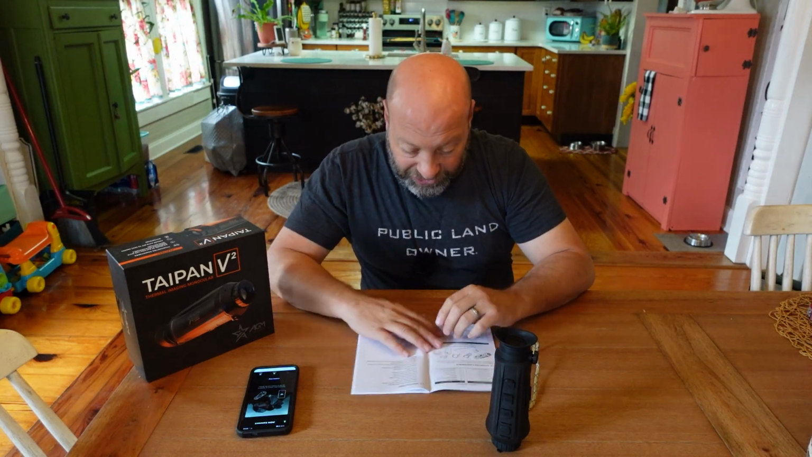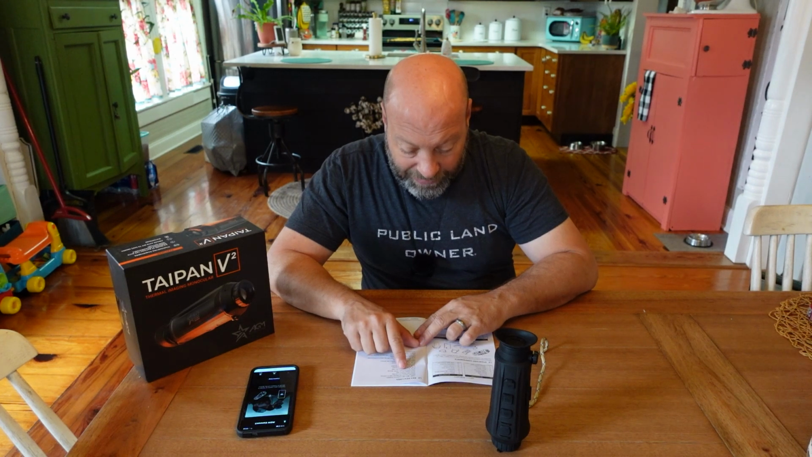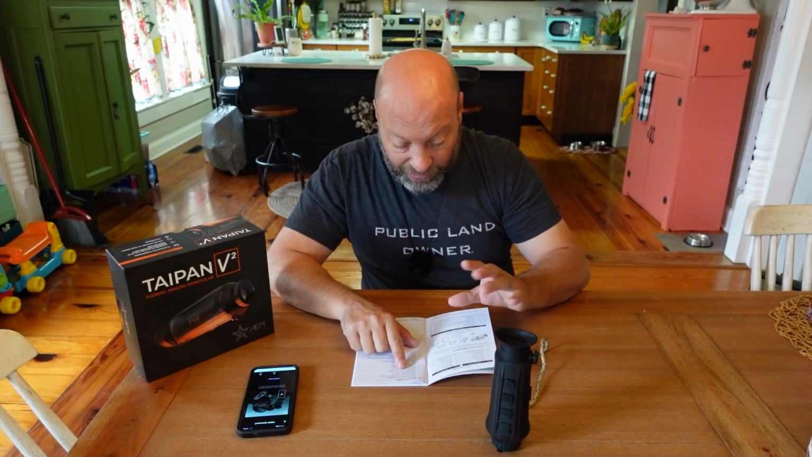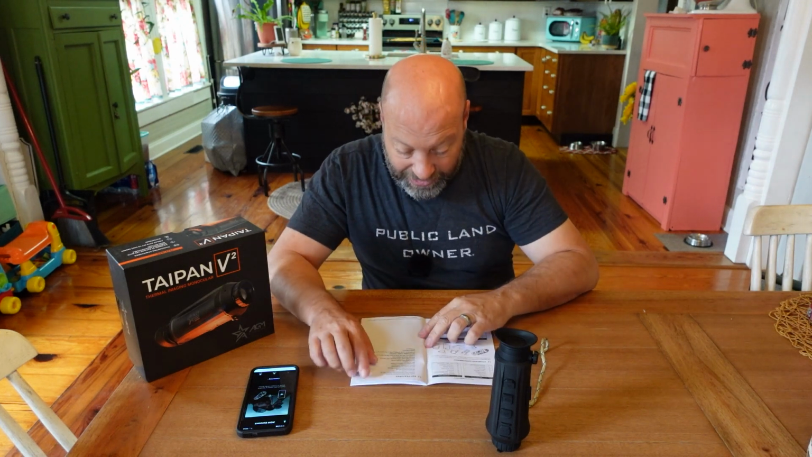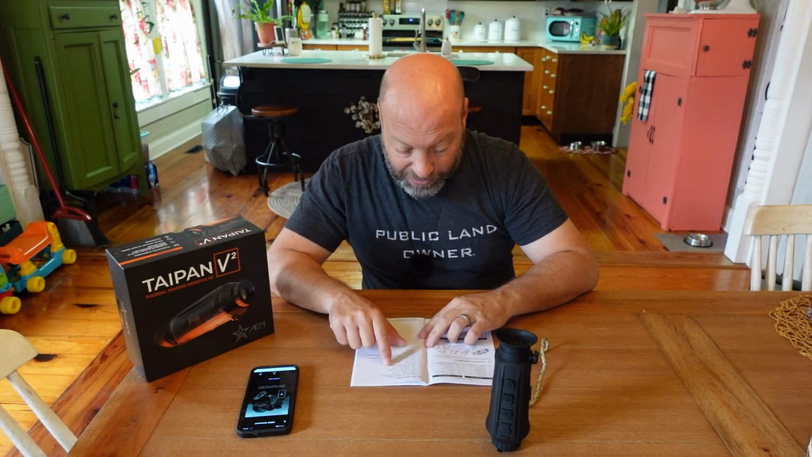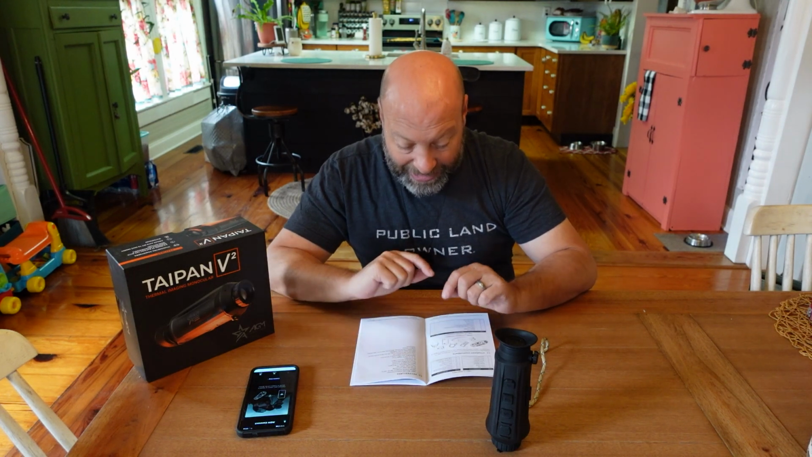So very nice features to this. This has got a 50 megahertz image frame rate, how fast it'll refresh, advanced image processing. It's got the 1024 by 768 resolution display, what you're seeing through there and there. Quick activation in 3 seconds, built-in record, 16 gig built-in memory module, Wi-Fi hotspot.